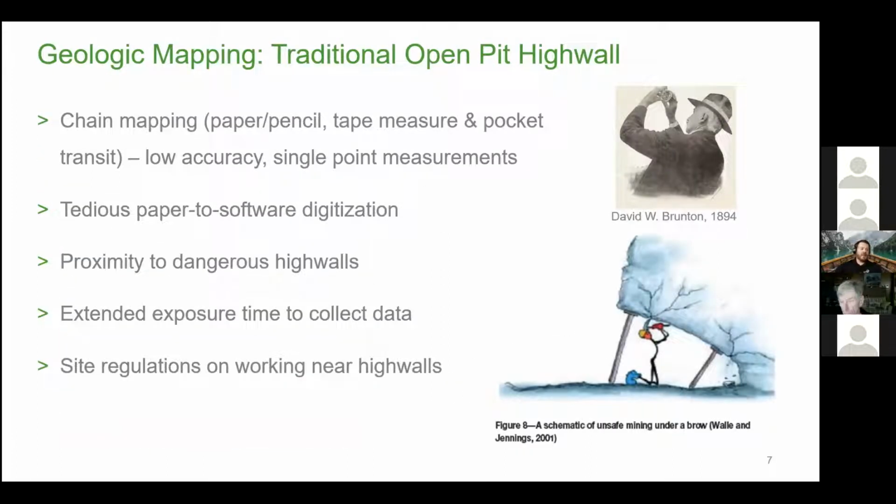Jumping more into the geologic mapping side, and getting into the purpose of the discussion today, I want to talk about my experience with traditional open pit high wall mapping at a mine site. For me, the colloquial term was chain style mapping, or chain mapping, where you're getting your paper, pencil, maybe some colored pencils, and your clipboard, and getting out there with your tape measure and your pocket transit. For me, that was a Brunton compass, pretty standard out there, I think, for most.